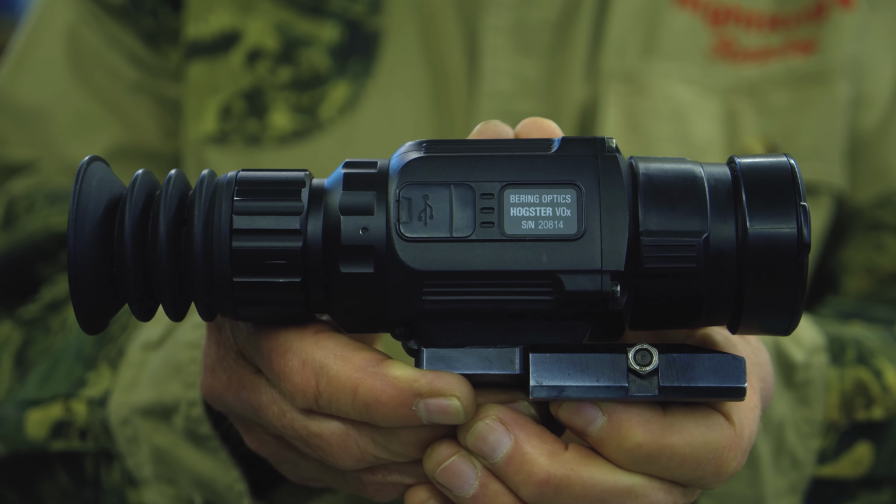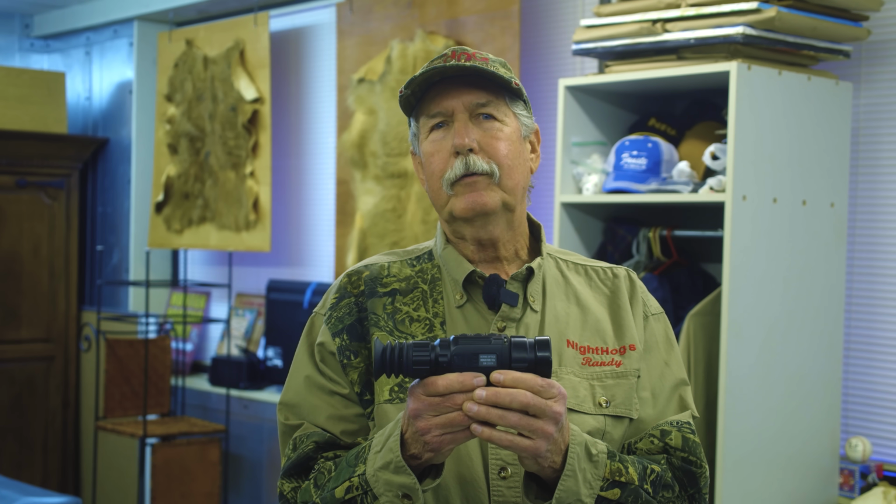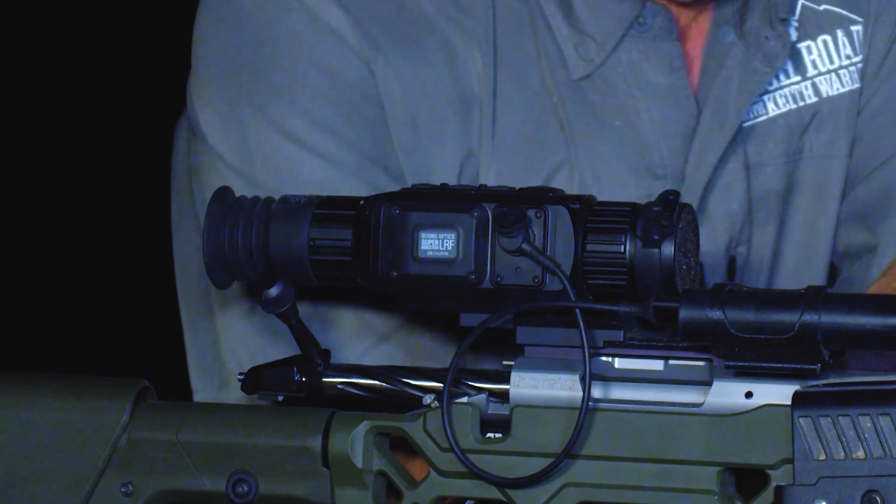About 5 or 6 years ago, I bought my first thermal scope. This is the original Bering Optics Hogster. Longevity is something that's really, really important with these things that cost so much money. I've had this thing 5 or 6 years, and it still works just like it did the day I got it. Keith uses Bering Optics exclusively, and I'm really looking forward to seeing some of the newer stuff that's on the market.